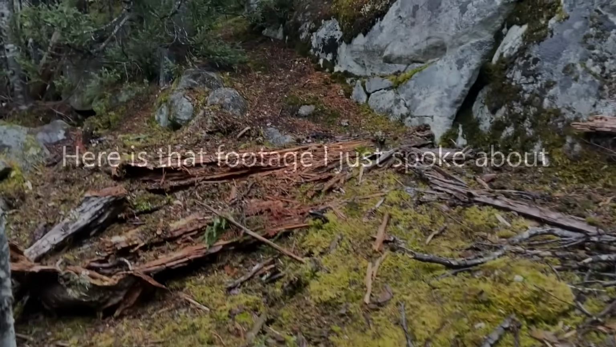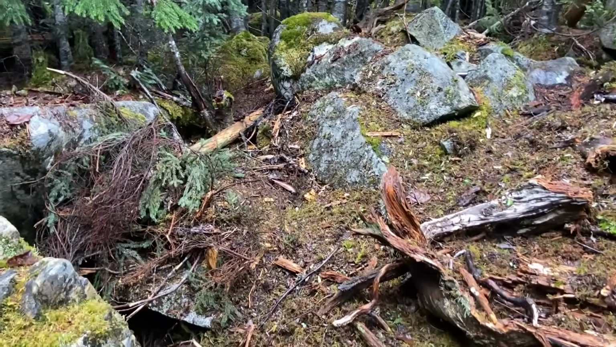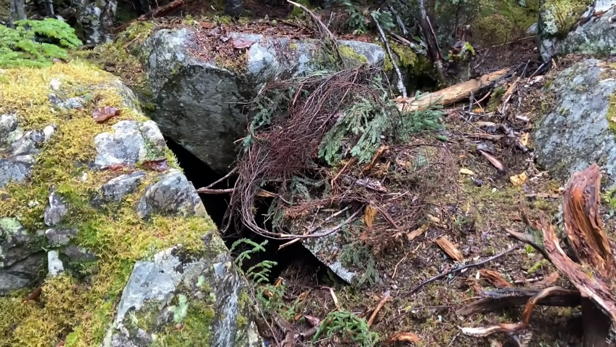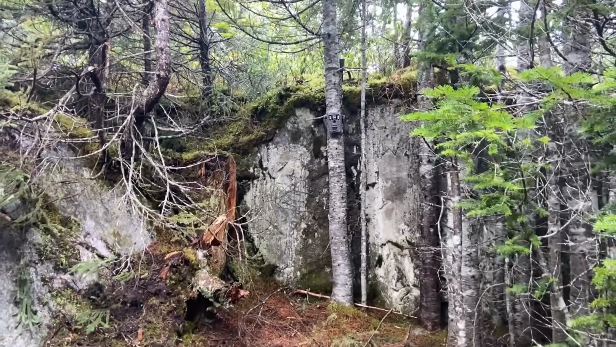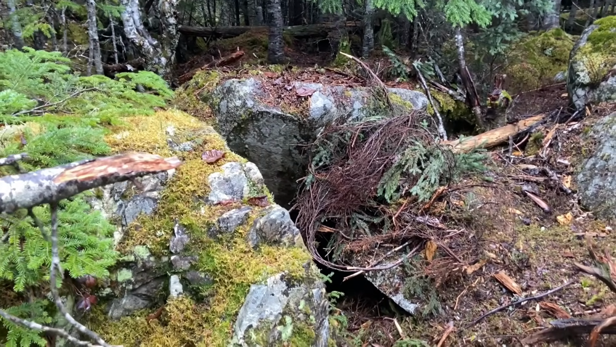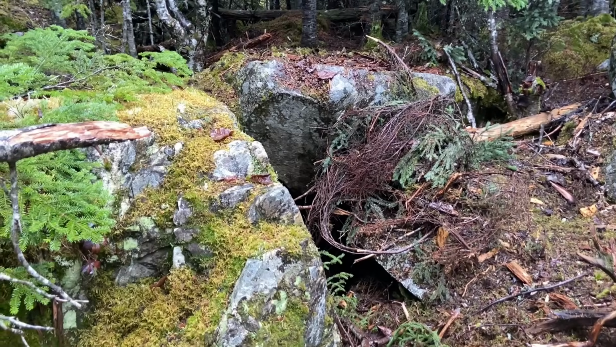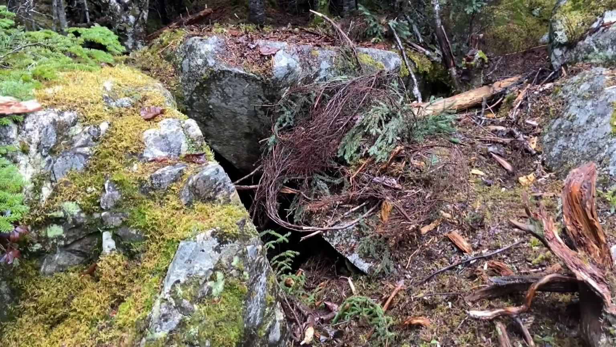Okay, here I am getting up to the bear's den. It looks like I was too late. The bear's already in there. So, got the camera put there. Maybe he'll come out and trigger the camera now to spring. That's what my plan is anyway. See what happens.